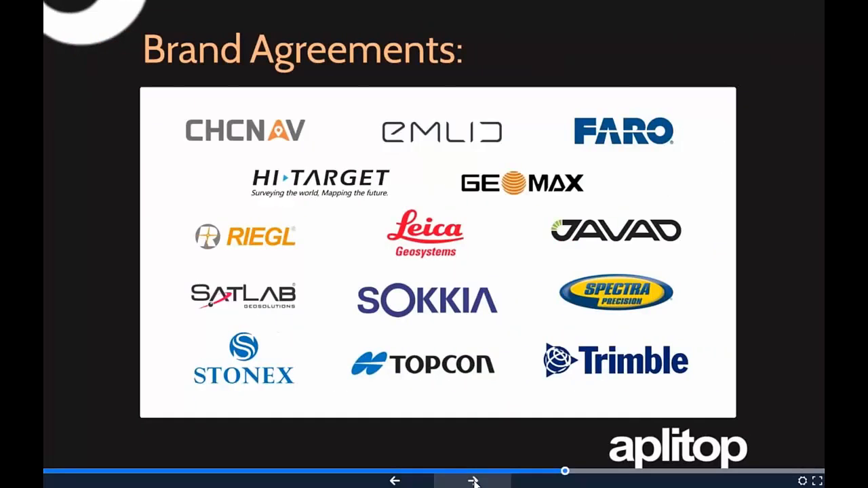We also have some brand agreements. We work with different companies that give us their latest instruments in order to be compatible with their total stations or laser scanners.